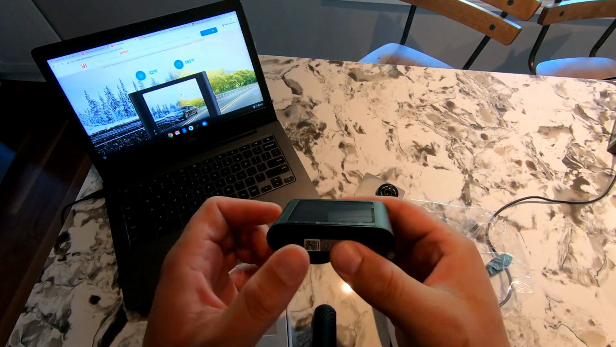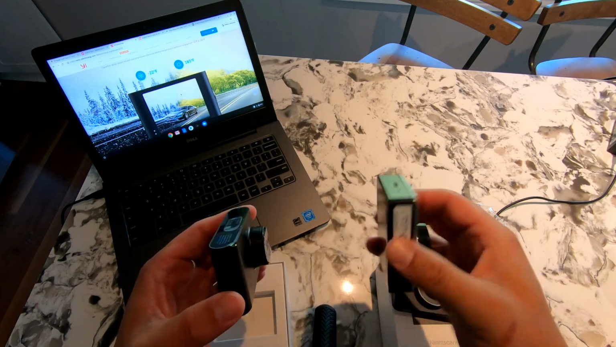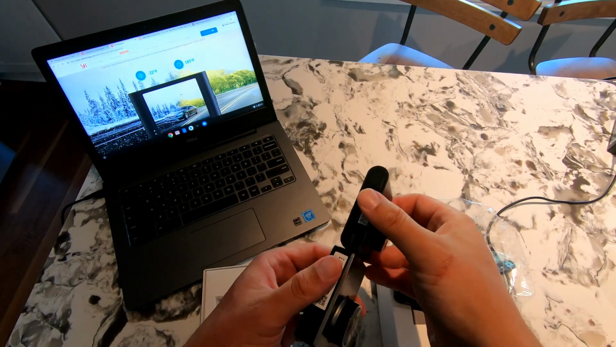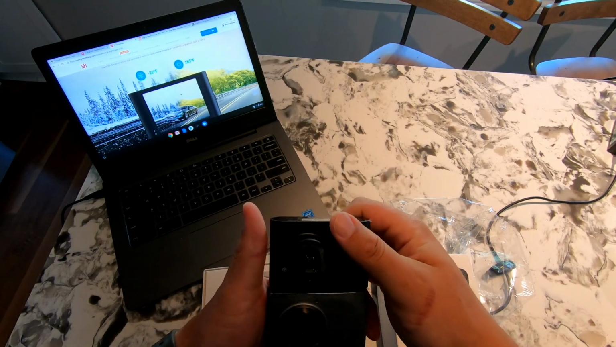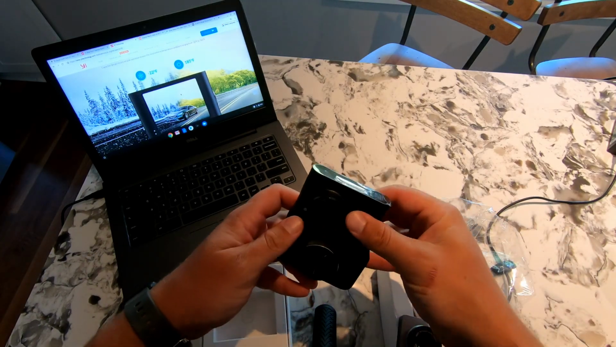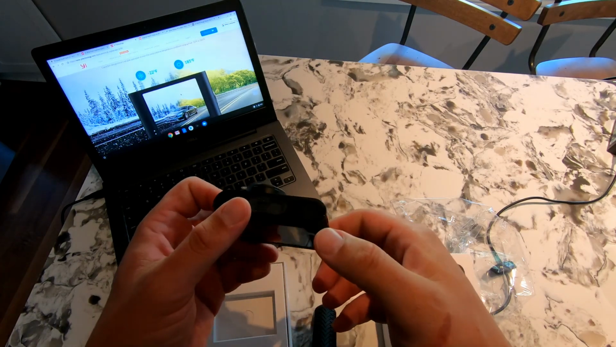Okay, so it has the same solid, well-built feeling as the Xiaomi and the Yi Dash, Smart Dash. It is very light. They're claiming that this camera was significantly smaller because it had the capacitors, but in all reality, it's pretty much the exact same size as the other ones here. I don't really see where we're saving in size, especially since it's only sitting underneath your rear view mirror in most cases. Yeah, there's no real size savings with this camera, which doesn't really matter to me. That's not why I bought it, like I said.